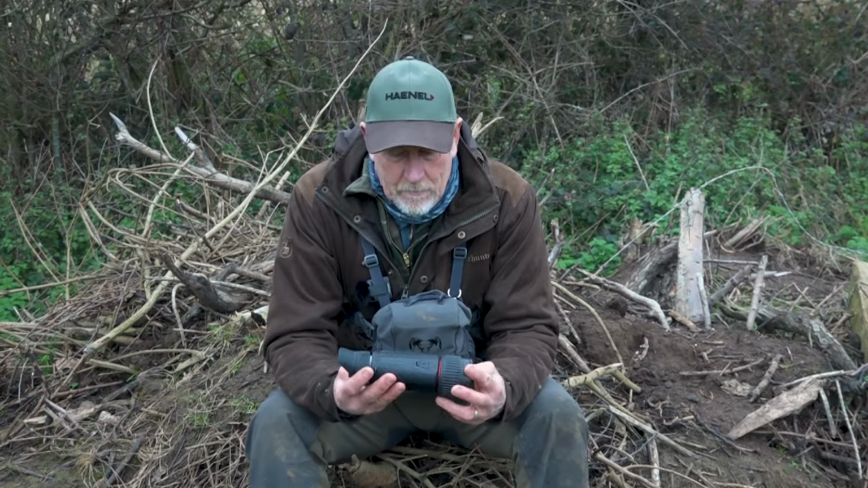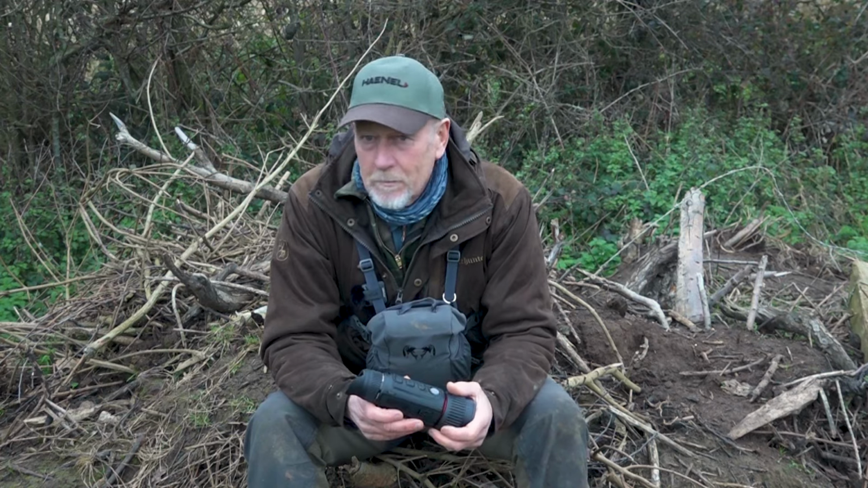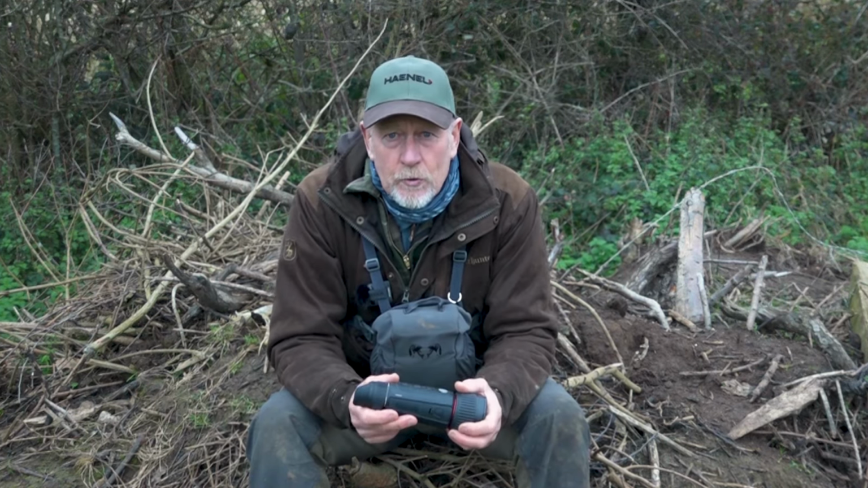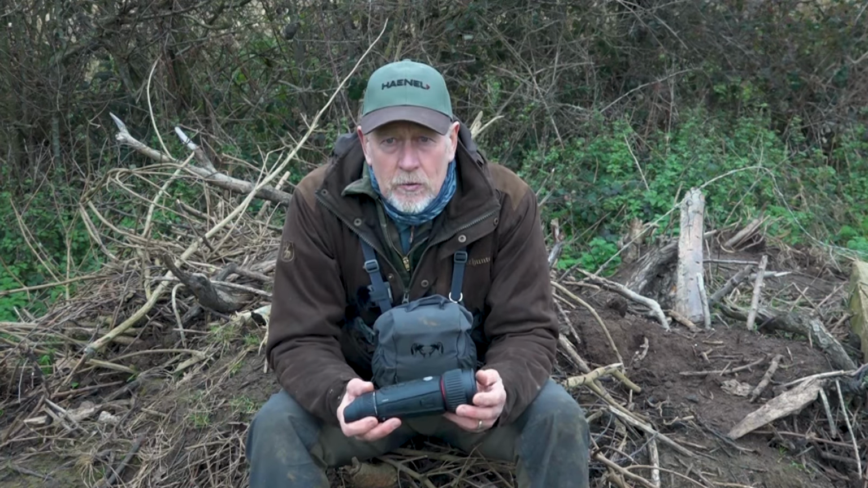Okay, so I'm literally bringing this to you from the field in Bedfordshire. We've got a guy out just around there in a seat. Rob's out with a client training for level 2 just across the way. So just to take a little bit of footage of Chinese water deer.